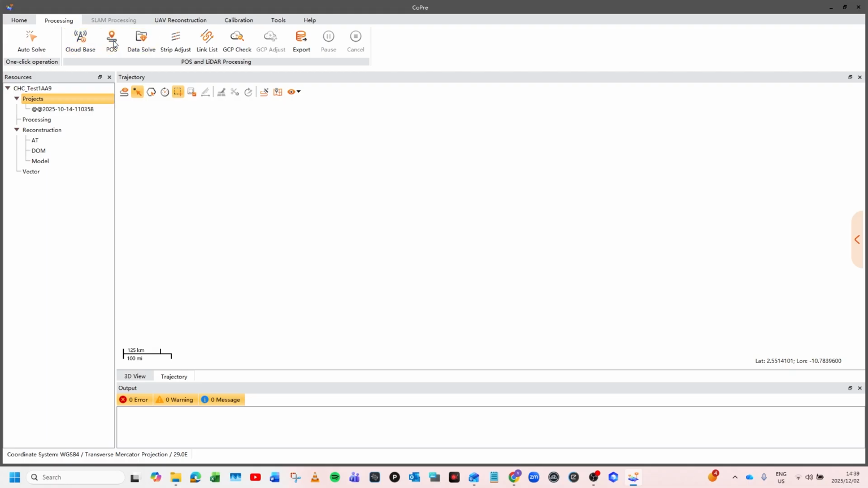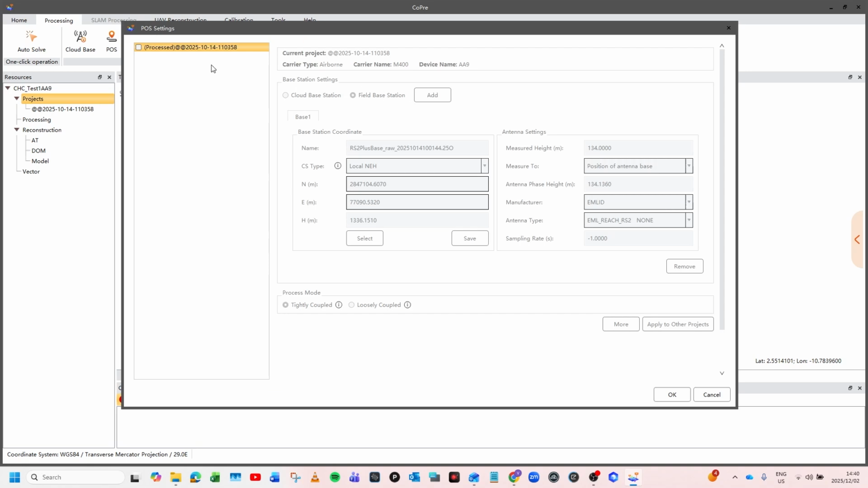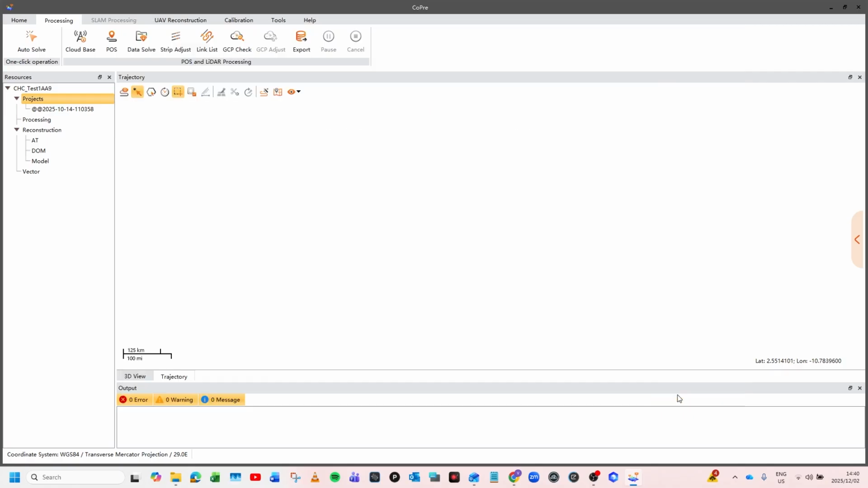Then our next thing is we'll go to process. And over here we'll select the project. We'll keep the base station information as it is in the project. We'll click on OK. You'll see it says solving, so it's just solving the position data that was captured by the AA9 LiDAR system.